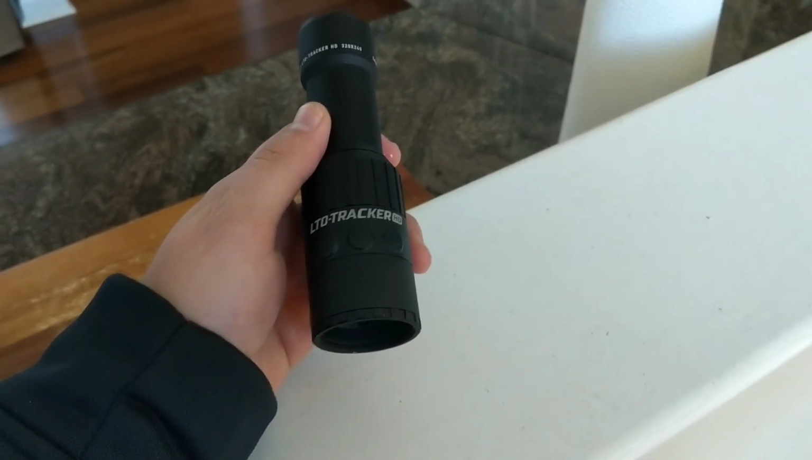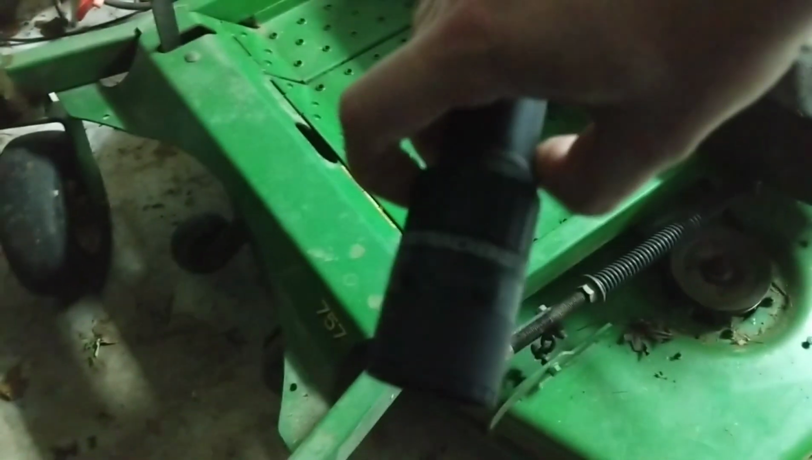All right, let's take a look at what it does at night. All right, guys, here's the nighttime test. It's pretty much pitch black out here. As you can see, there's no dog to be found, but with the LTO Tracker, we can tell there's a big black German Shepherd literally sitting right in front of us. You can see her heart, you can see her paws, you can even see her paw prints everywhere she's walked out here. And as we switch up the color theme, you can find the one that works best for you.